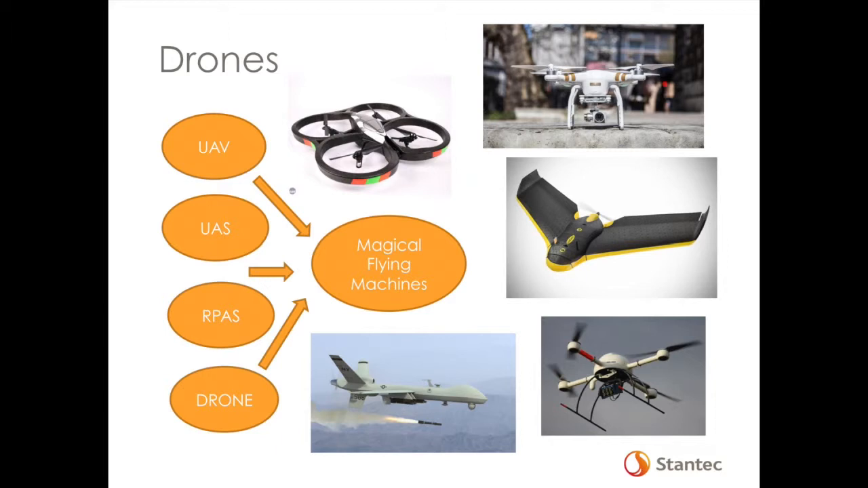We're starting to explore it a lot within our company just as another platform to carry a sensor. And that's kind of the thing that you have to keep in mind. The military uses it. It's a drone. It's the exact same thing. It's just larger scale. They put missiles on it.